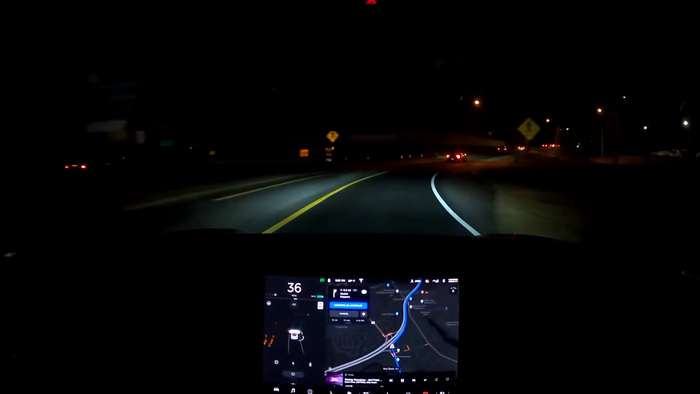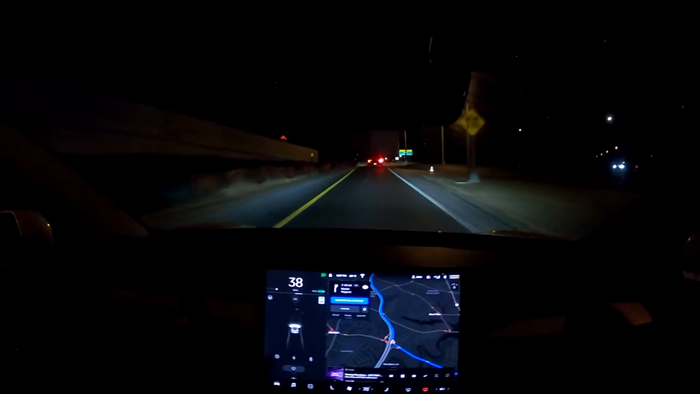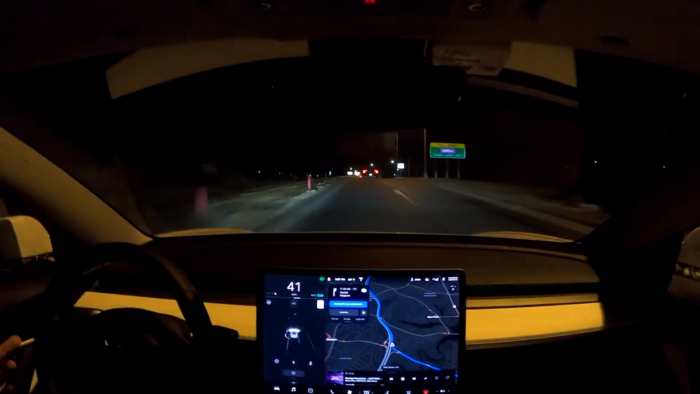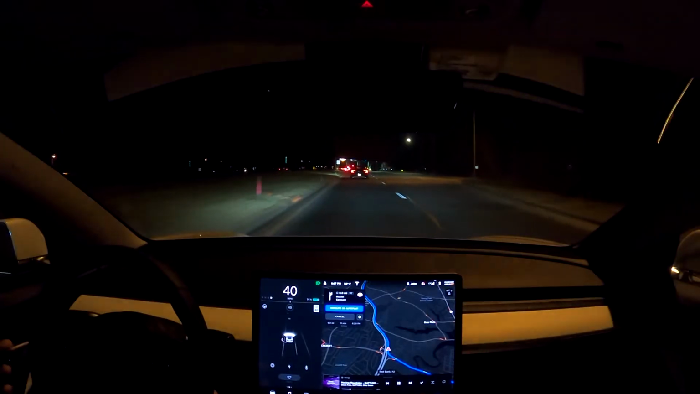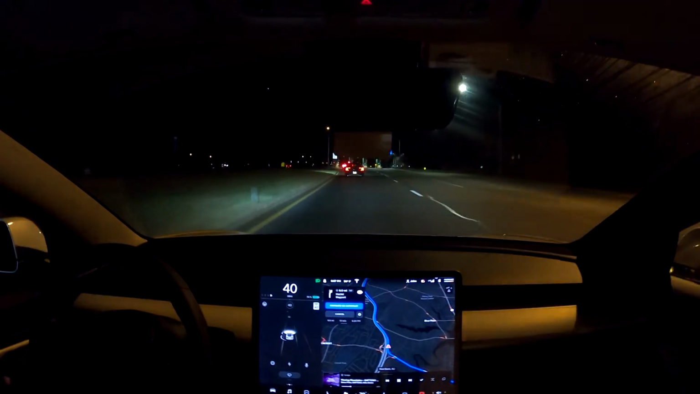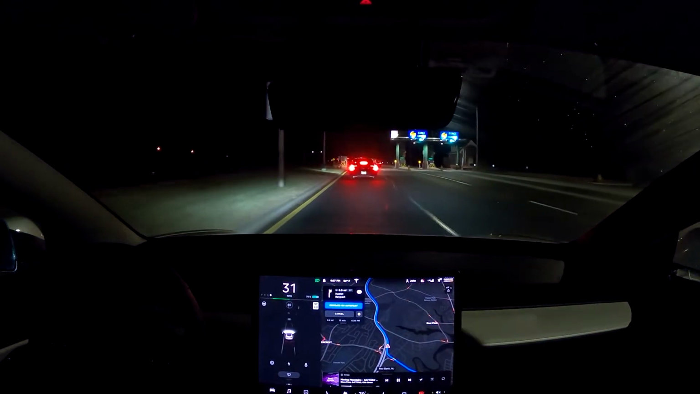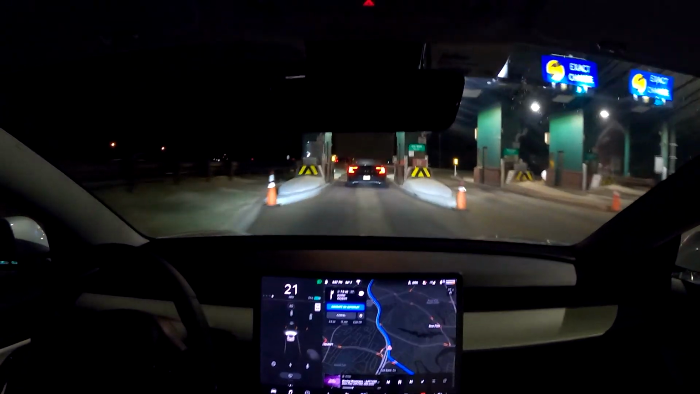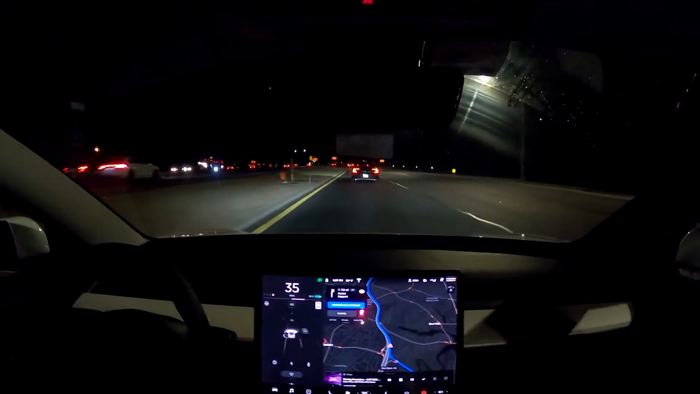Alright, so we're getting on the on-ramp here. I don't use autopilot going on this ramp, although it is supported. There's a toll here, so going through tolls, you really don't want to use autopilot. There's not really lanes where it splits, so I wouldn't recommend using autopilot into a toll here, just due to the fact that it's not at that stage where you can really do those kind of things. Future updates, when we do get full self-driving again, that's when we'll really see this kind of stuff start.